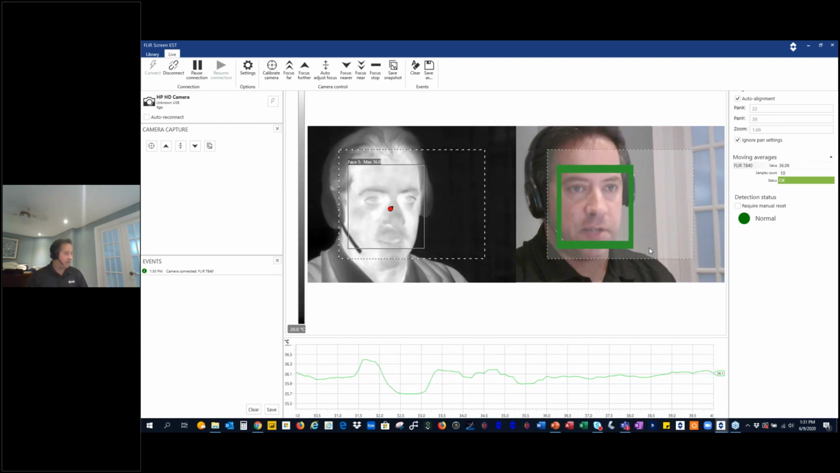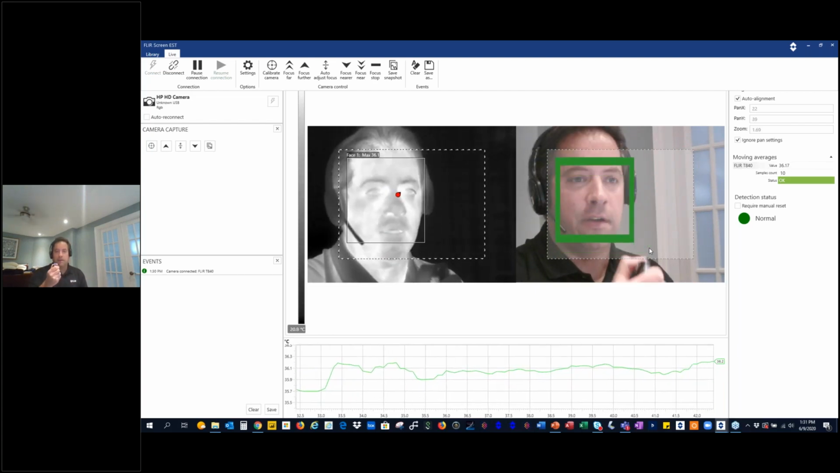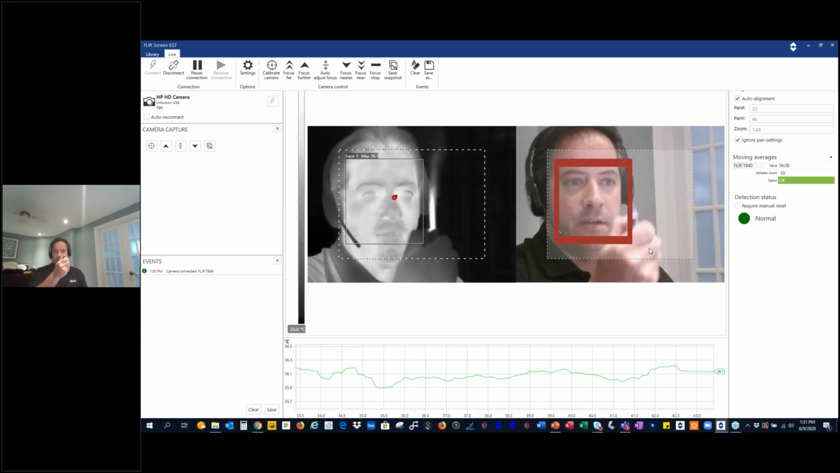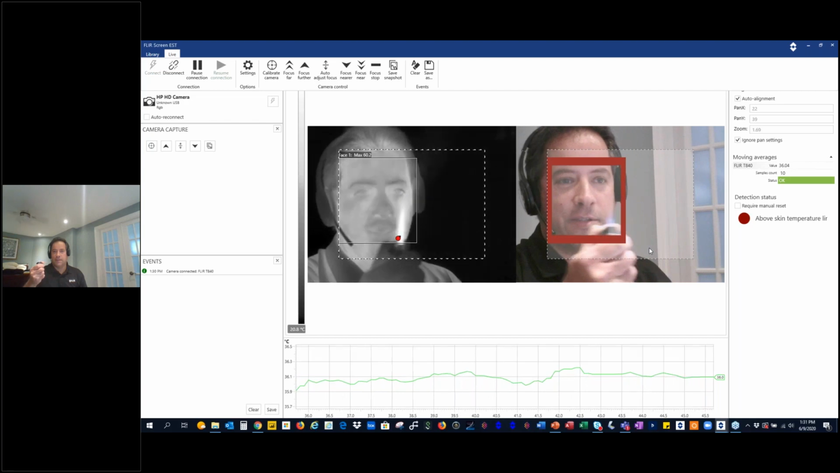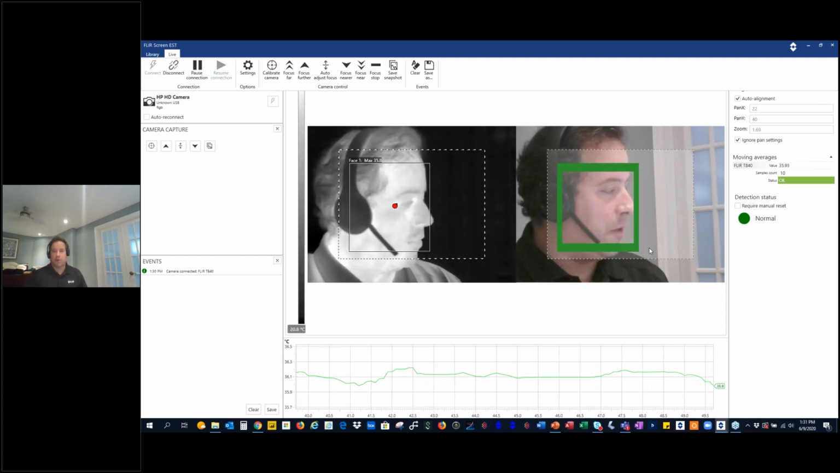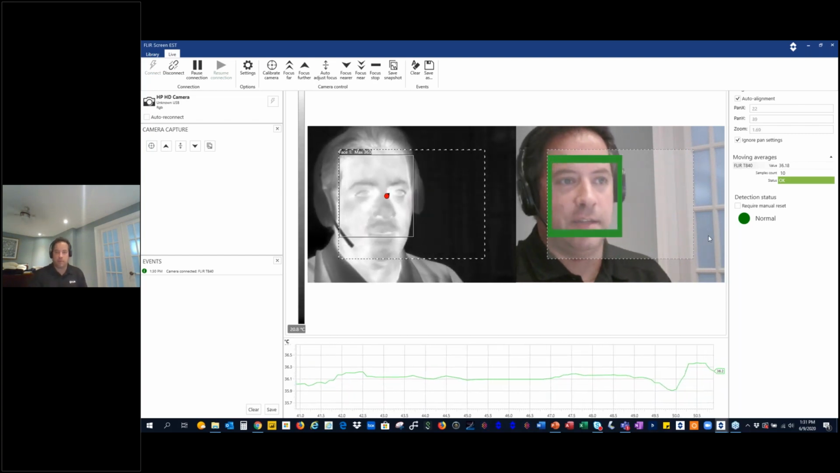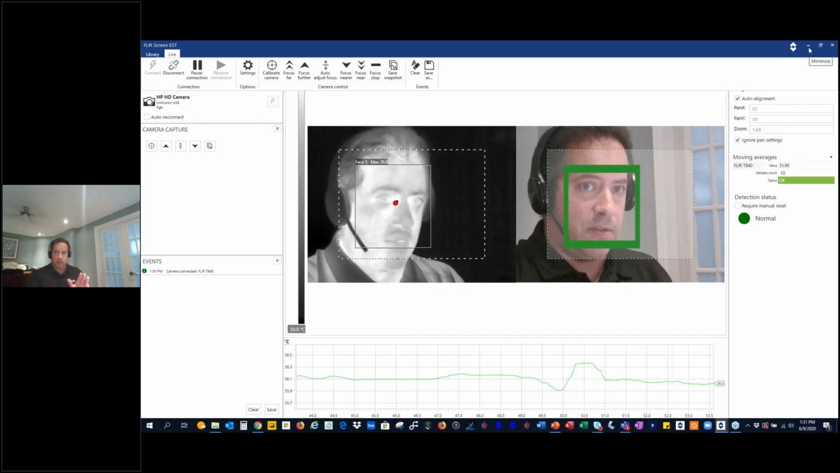This is outside the spec. You can actually see, if I have a lighter right here, you see the message. Oh, sorry, I'm not lined up in the face. Above skin temperature reading. So it says this is not possible. It knows this is not correct. So the operator gets notified that somebody's trying to tamper with it. This is what the operator screen they're seeing. You can set it up and let it go.